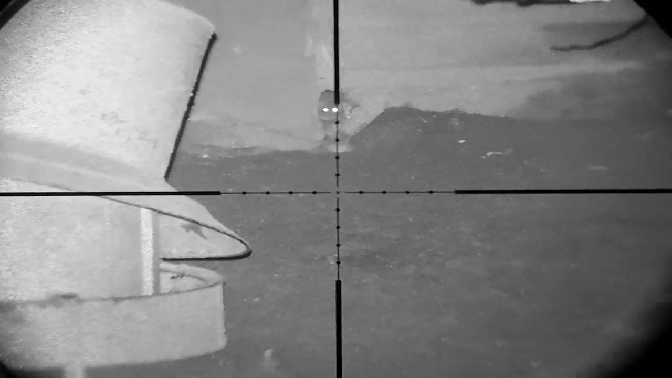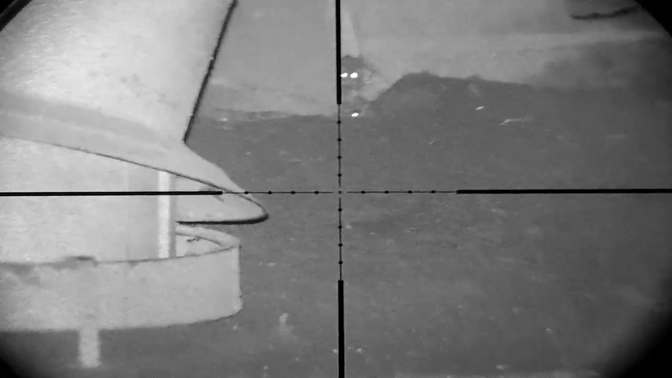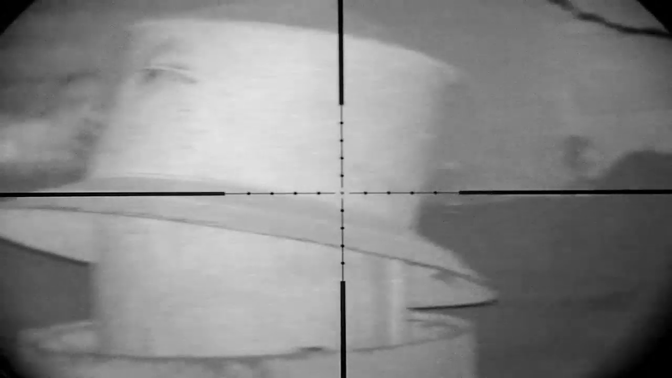Another dry fire. I really must remember to count my shots. Don't you just hate it when that happens? Won't be picking that one up later. Well, I won't get back.